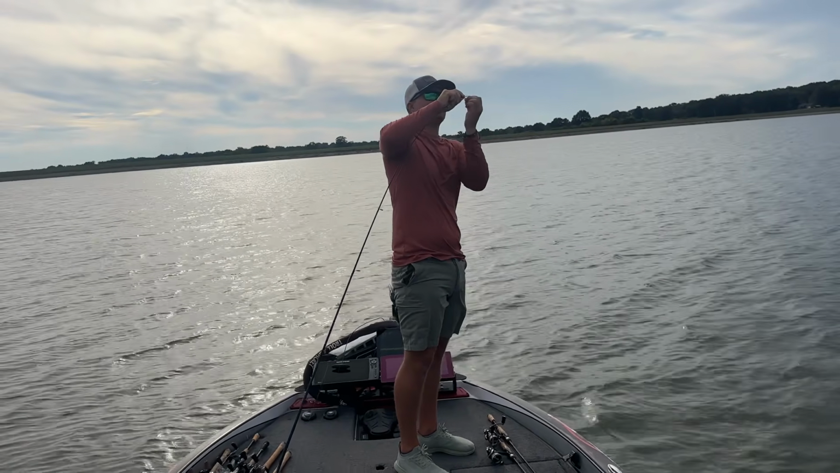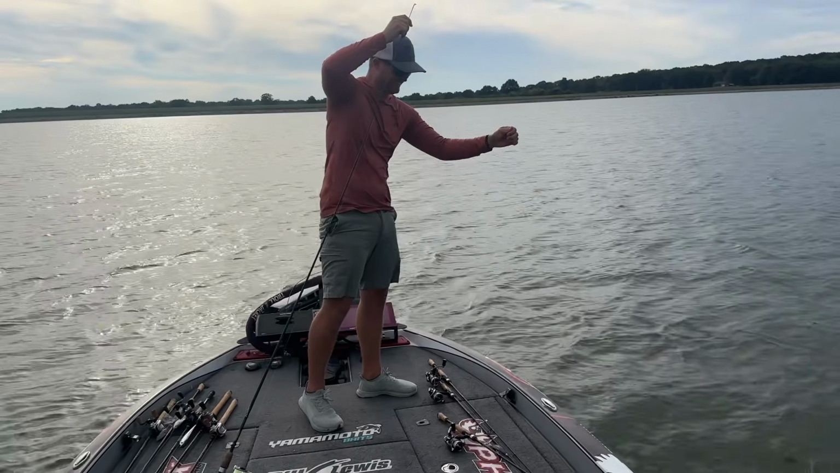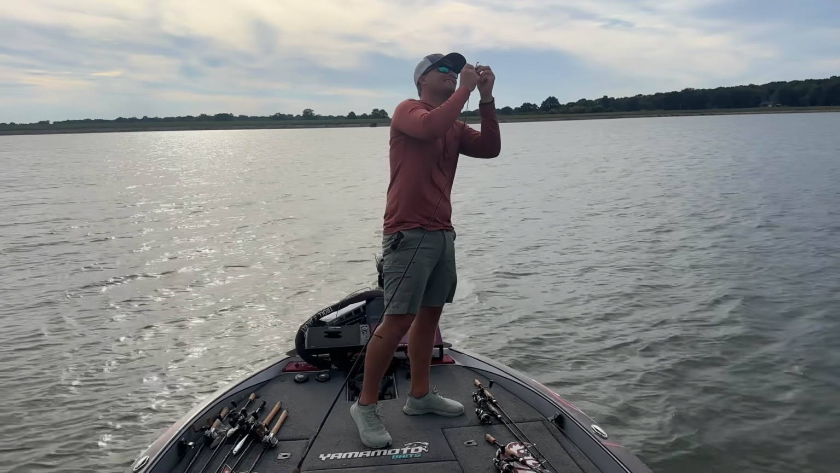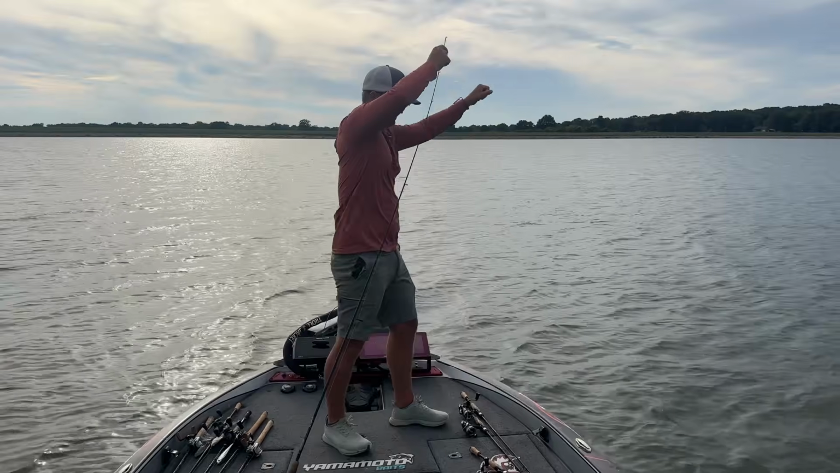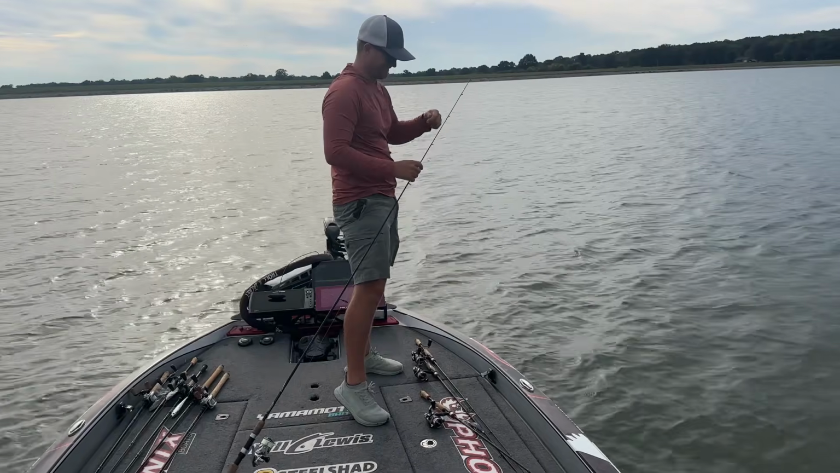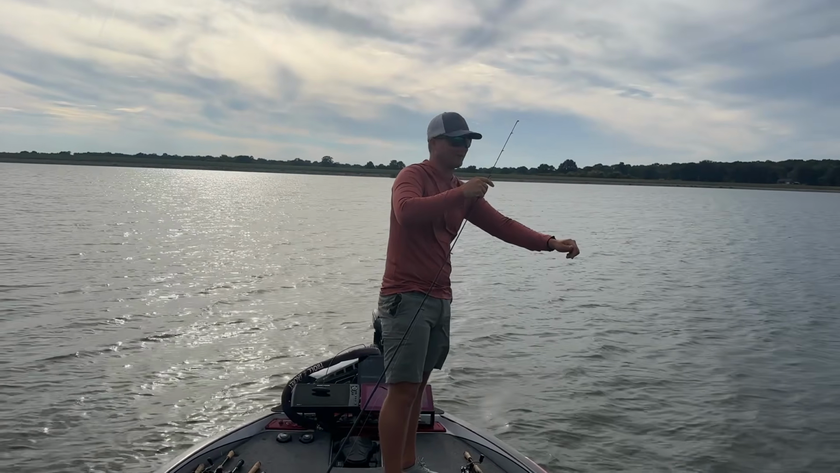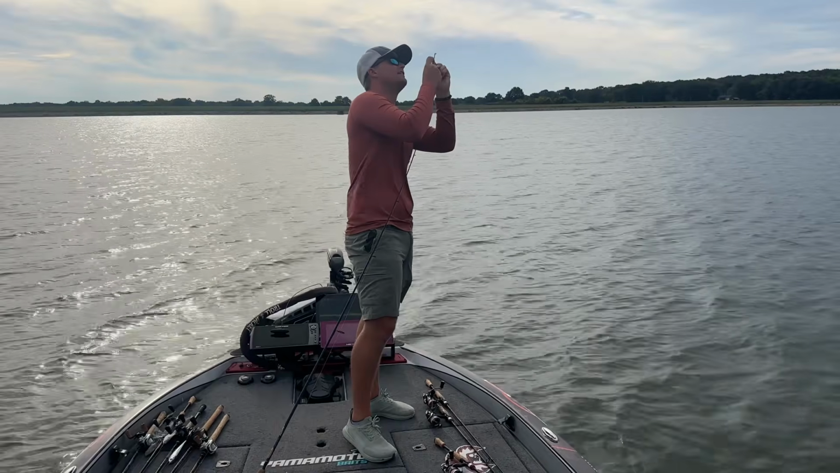You know what's happening here is it's. I swear. I'm gonna catch another one. No way. He's biting it. Got it. God. Now it's on my hand. Just throw lines out the back and just drift. Just drift steel shads.